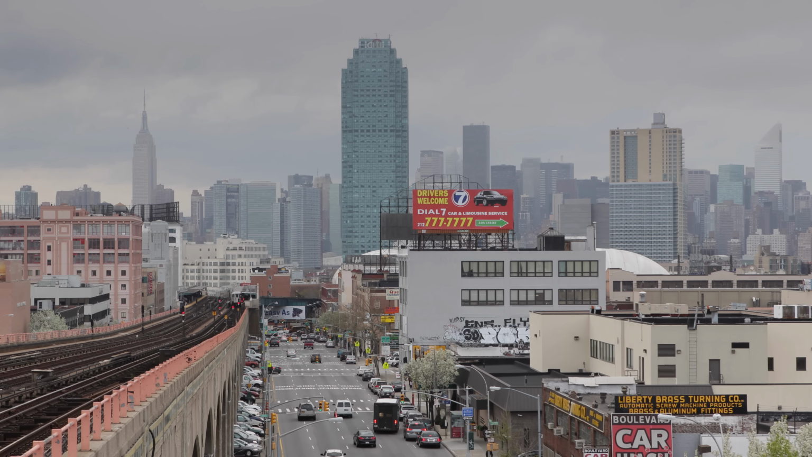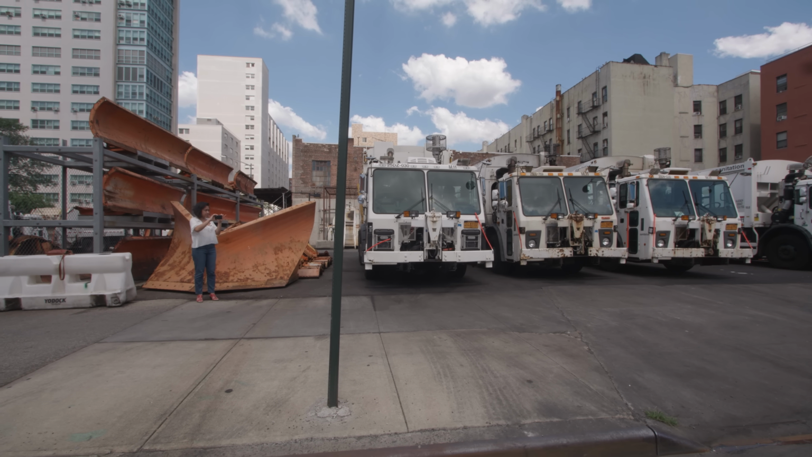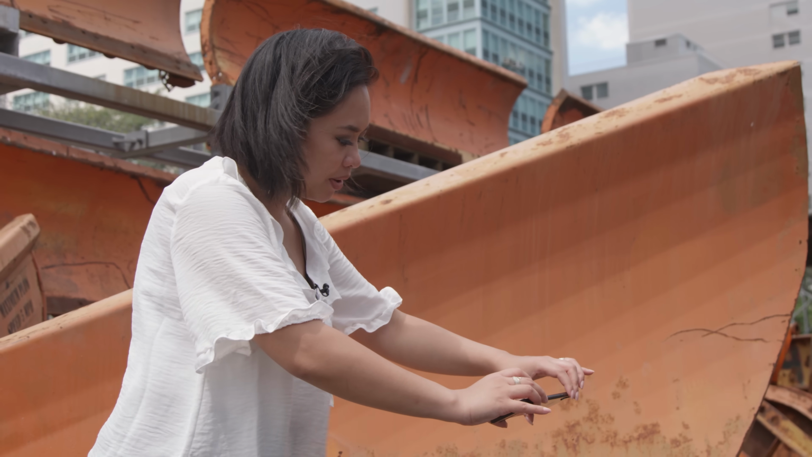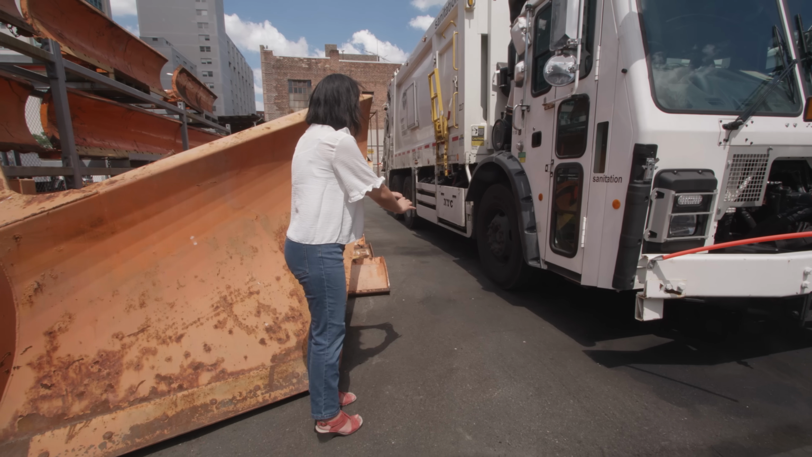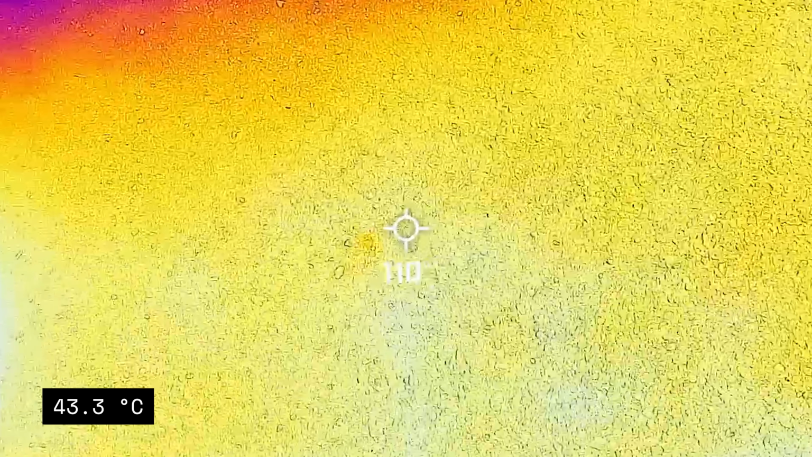Urban jungles also have fewer trees to provide shade and fewer plants to keep things cool. Okay, so here on the sanitation department parking lot that's just covered in black asphalt, the ground is registering at 110 degrees Fahrenheit. That's really hot.